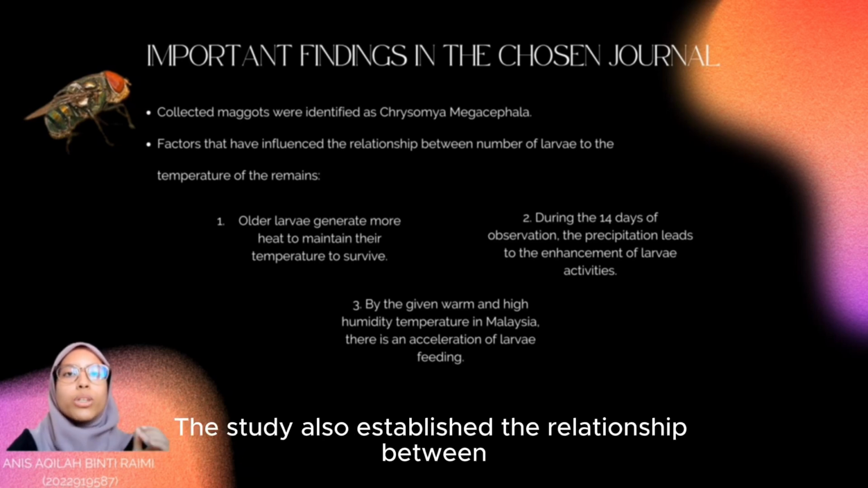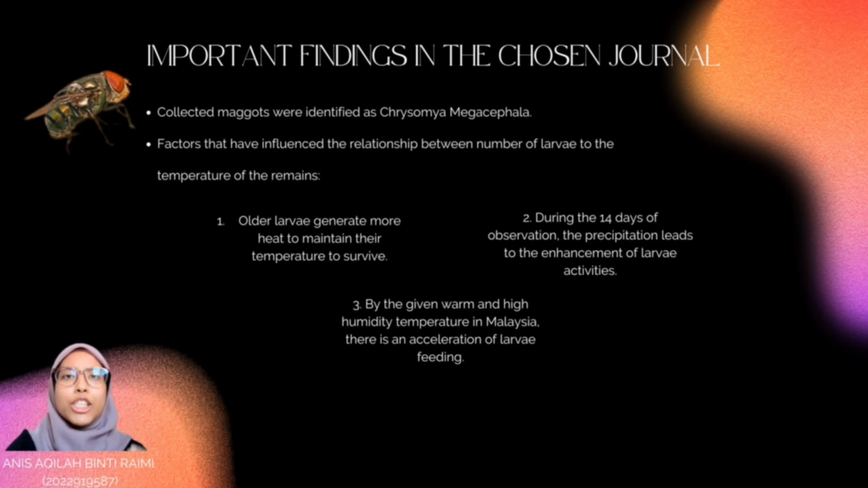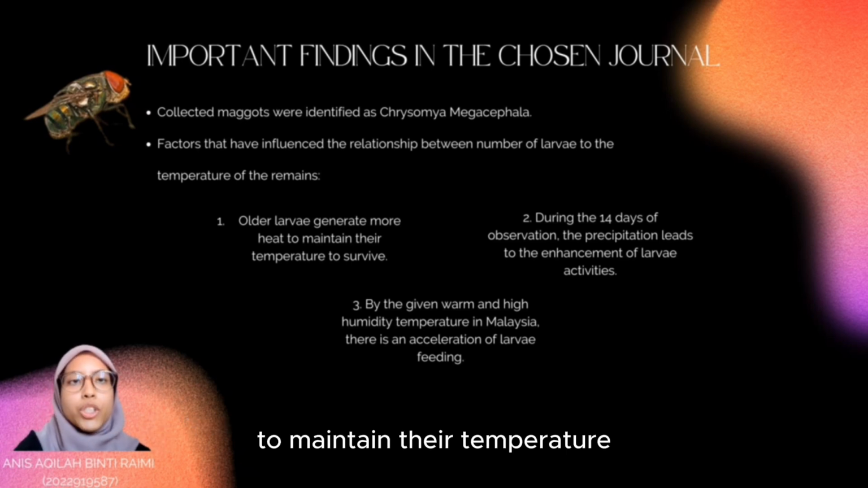This study also established the relationship between the number of larvae and the temperature of the remains. So how do these two link to each other? The first one: older larvae generate more heat to maintain their temperature to survive.